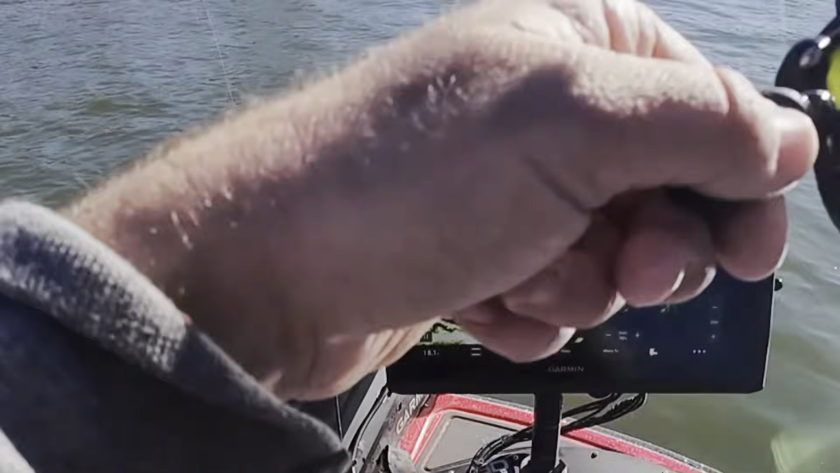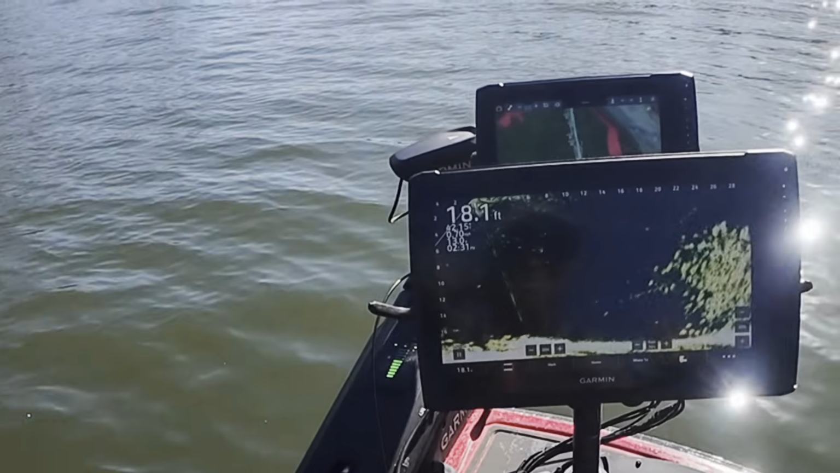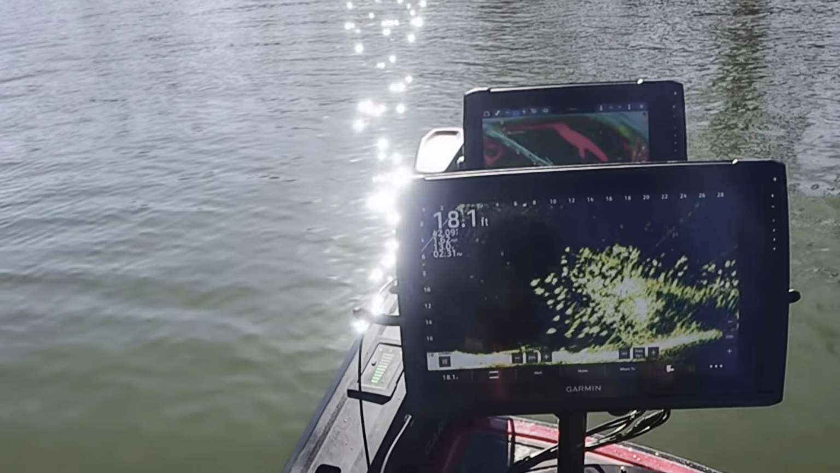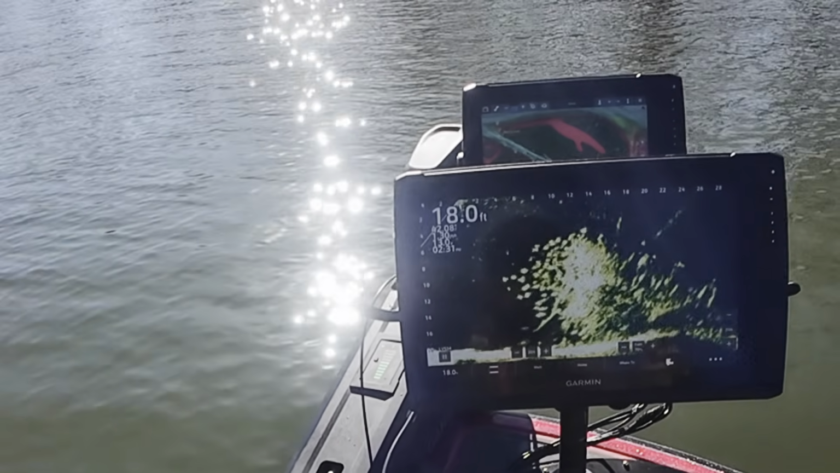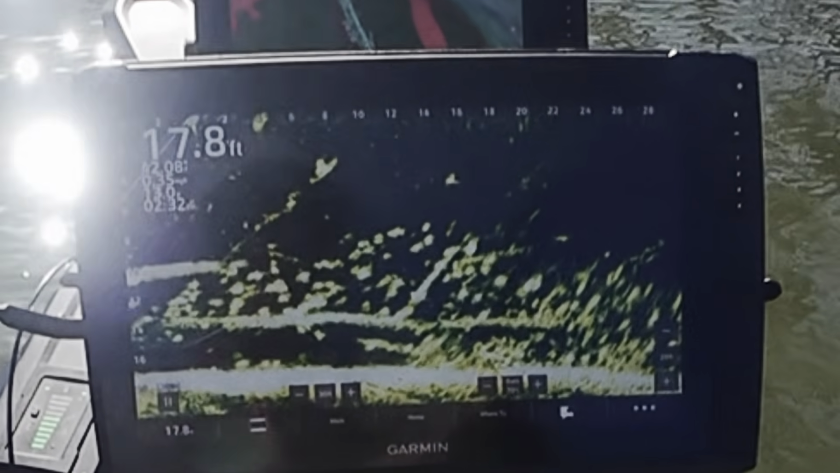Oh, I missed it. He was small. Let's see. Ooh, what's over here? Oh man, look at that pile of fish. If only they were all big. Bunch of small ones. Work it back, work it back.